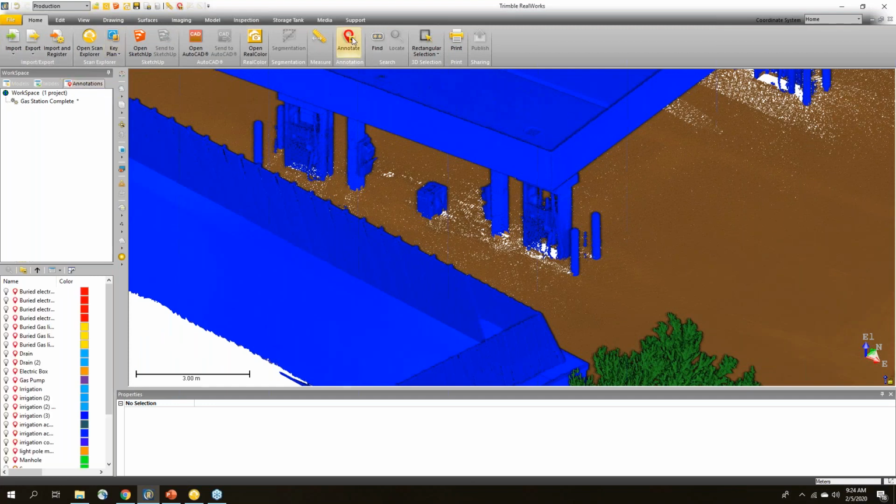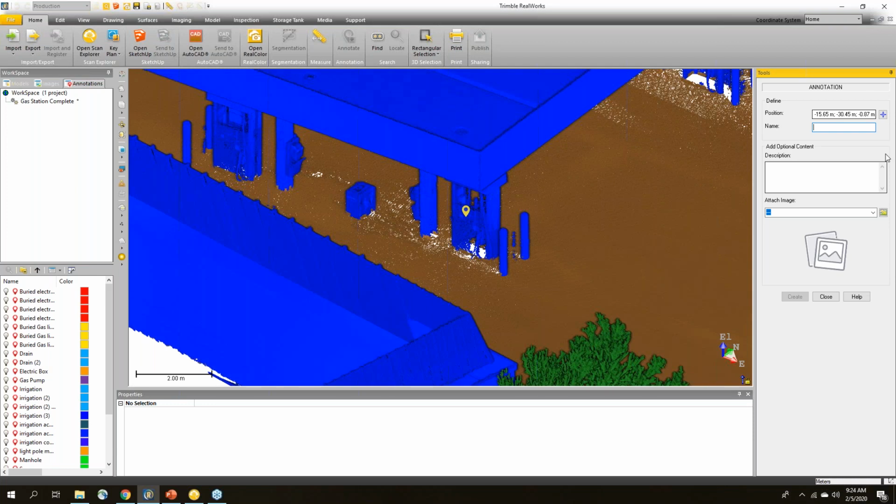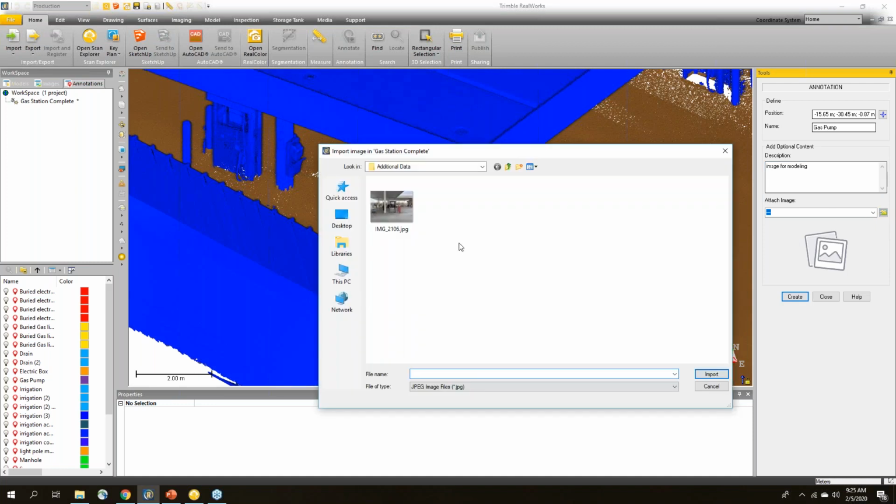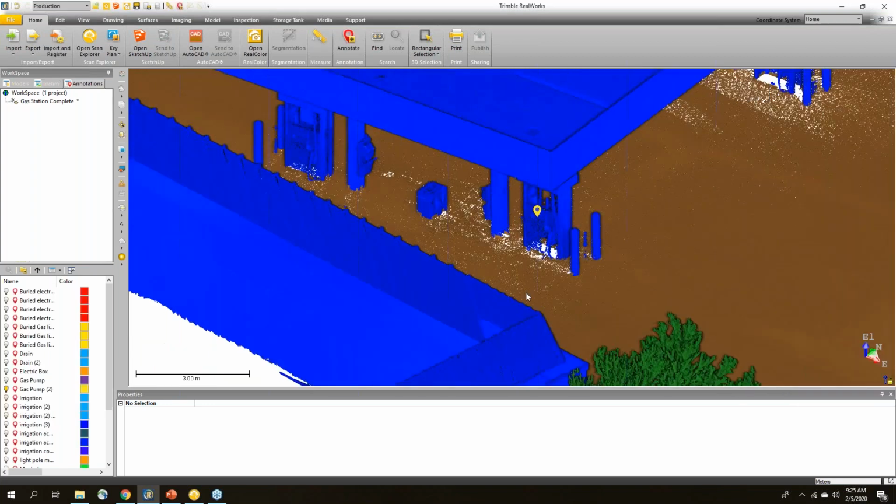So I'm going to create an annotation. I'm just going to type a position right here. Just going to select it on this gas pump. We'll call it gas pump. And just image for modeling, just so I know what it is. Didn't spell that quite right. And then I can select an image. So in here, I've imported that and I can click create. So I can create annotations in perspective.